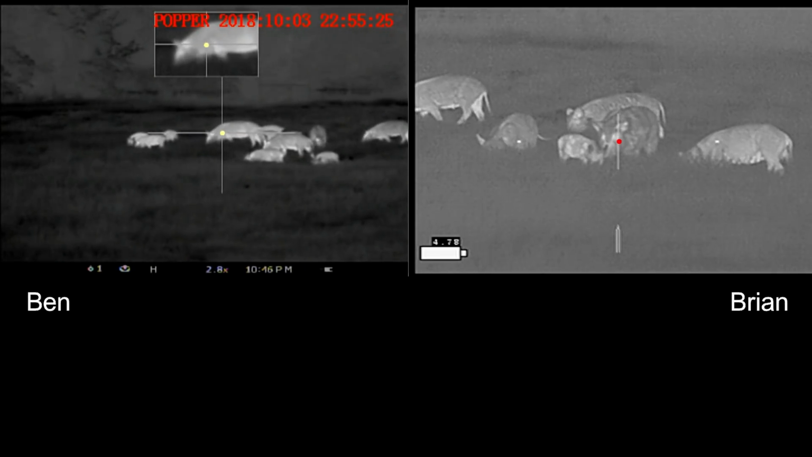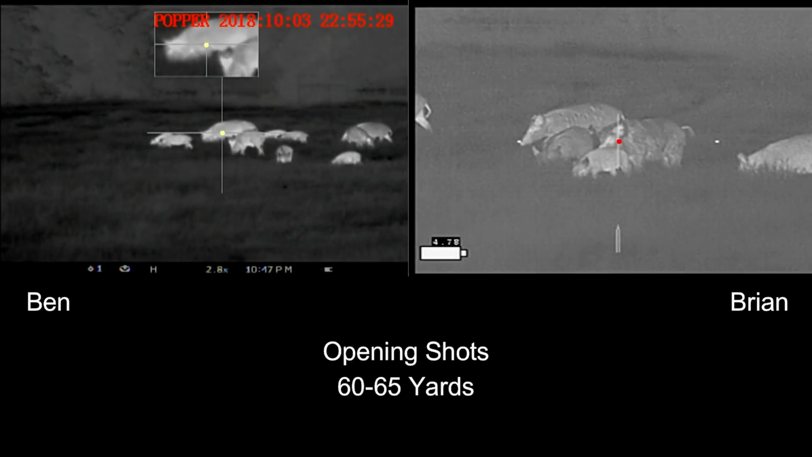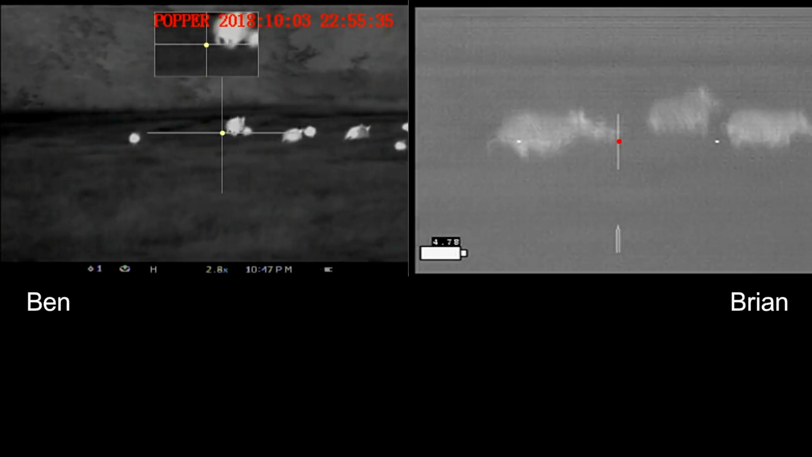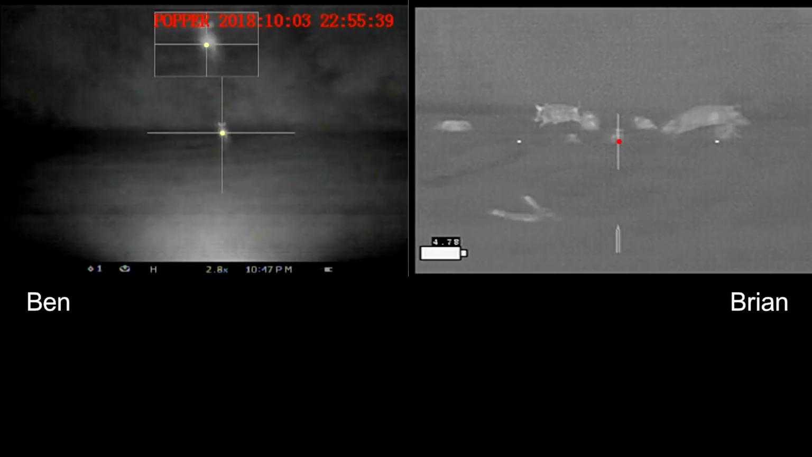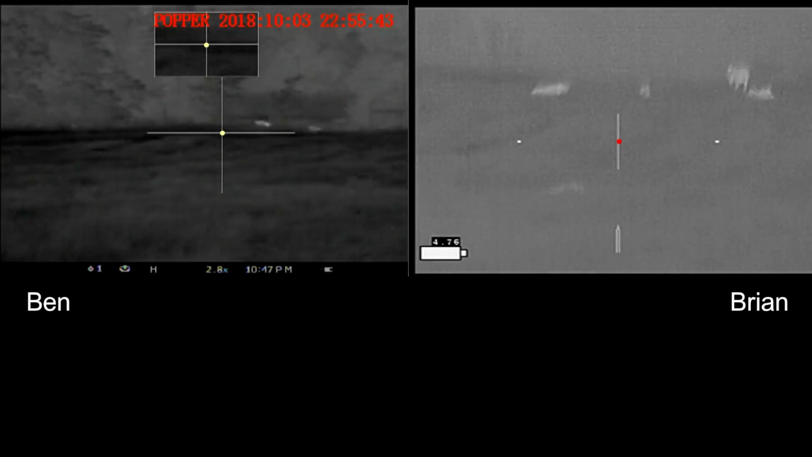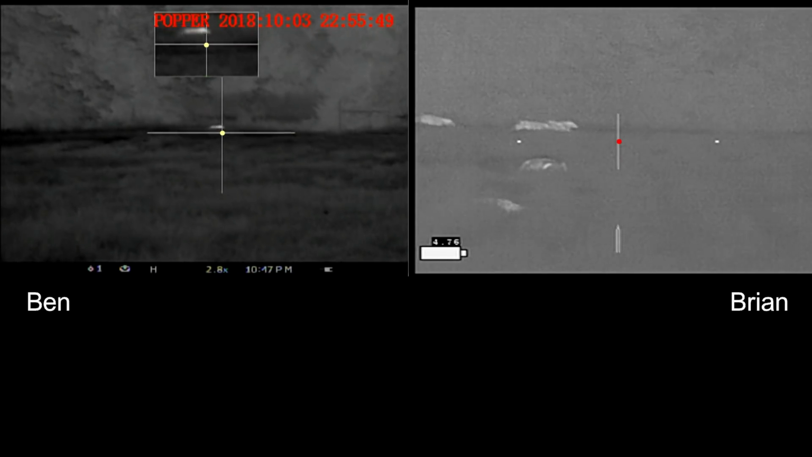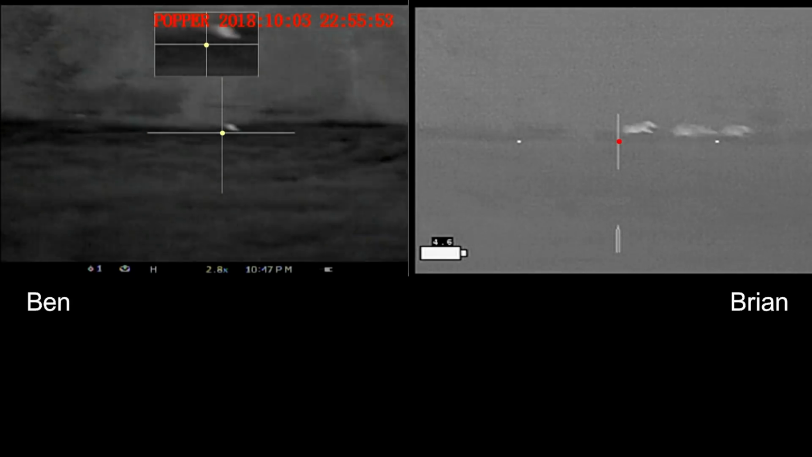I'm going to take this big boar on the right in hopes that my bullet is trapped inside of it so that I can get another one of my bullets recovered. Ben's taking the sow on the left. 2, 1. Good shot. I heard that. I got it. A lot of things going on right now. Watch this shot. Boom.